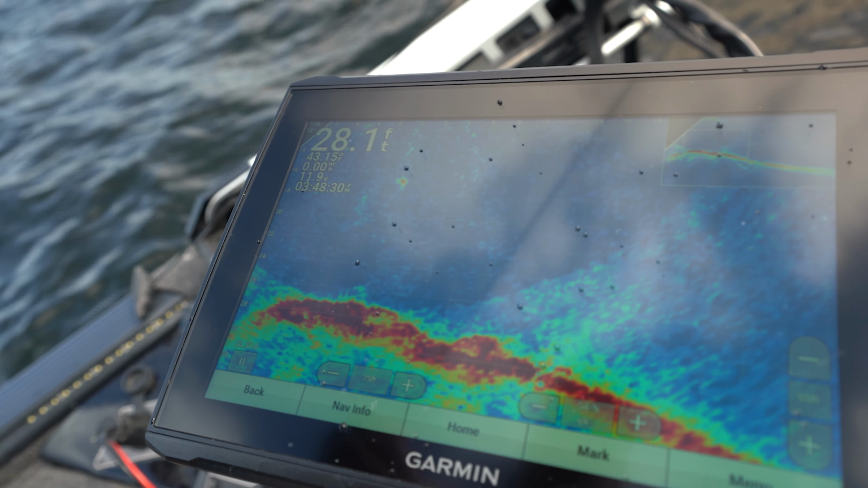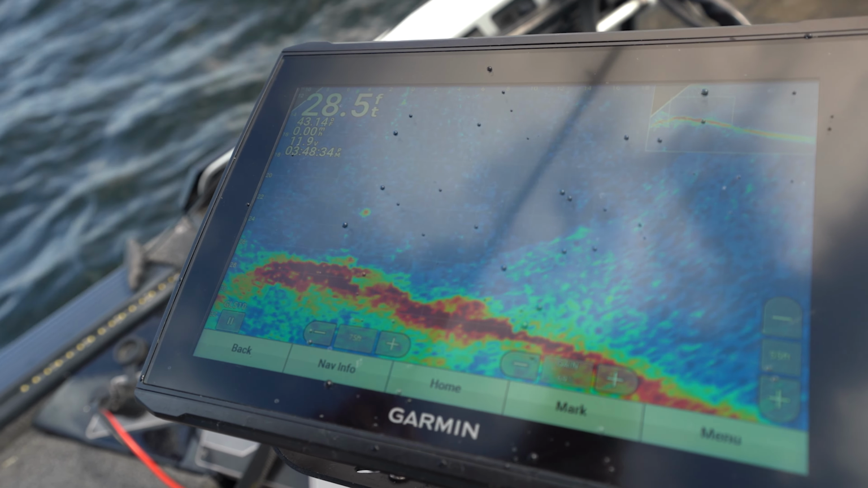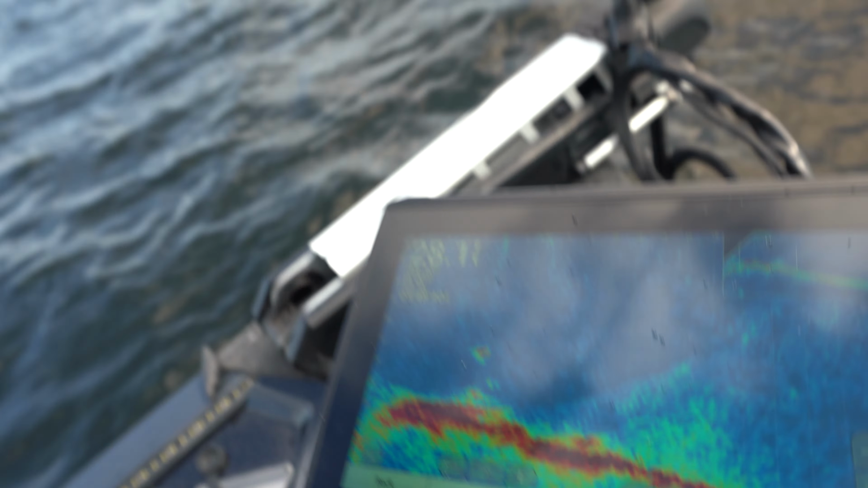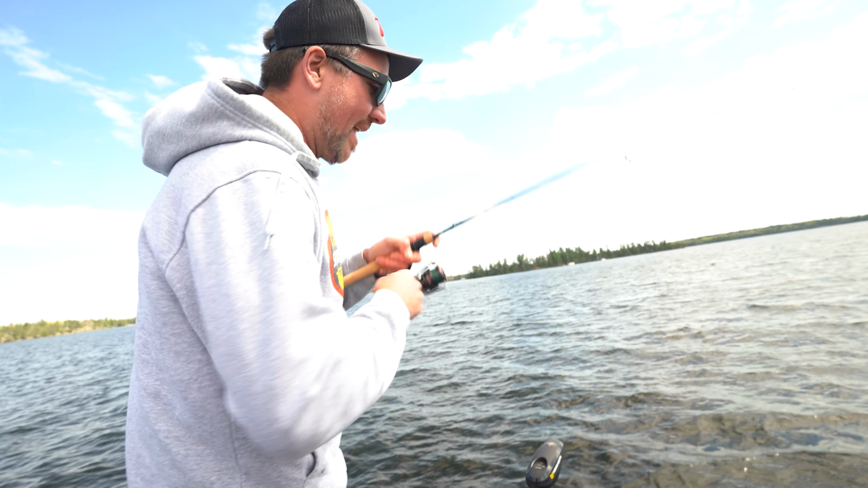You can see that jig fall back into place, and I'm always going to stop it up to 10 feet above them and just let them tell you. These guys are telling me, yeah, we'll go for a ride 10 feet, no problem. Boom. So now I know not to go lower than that.